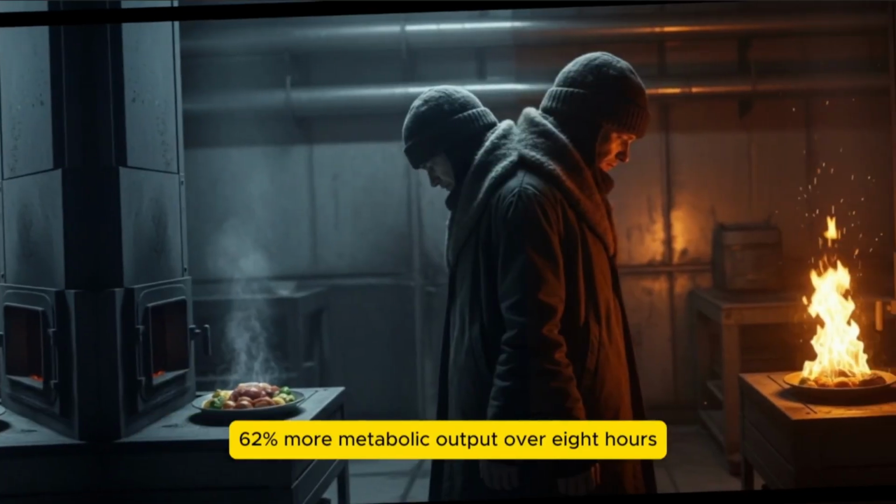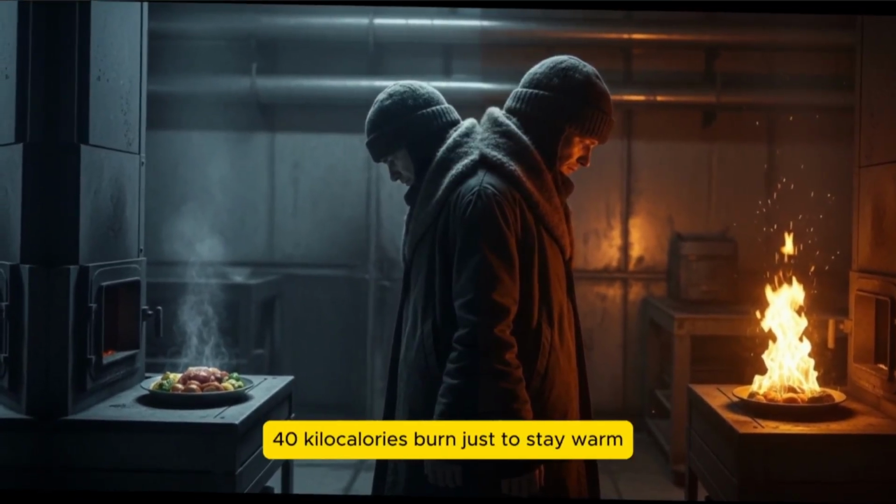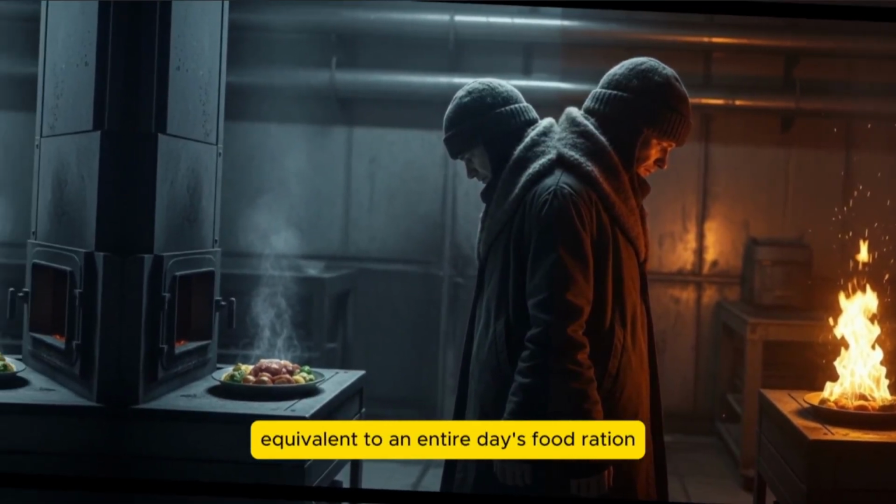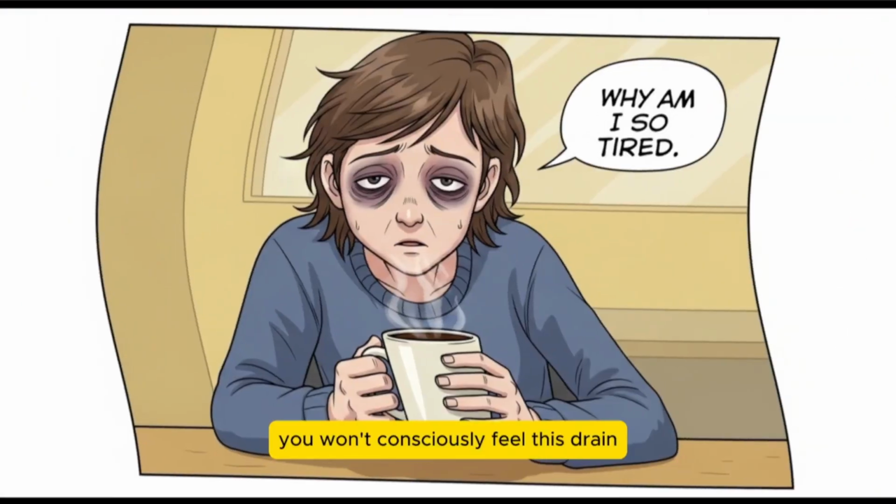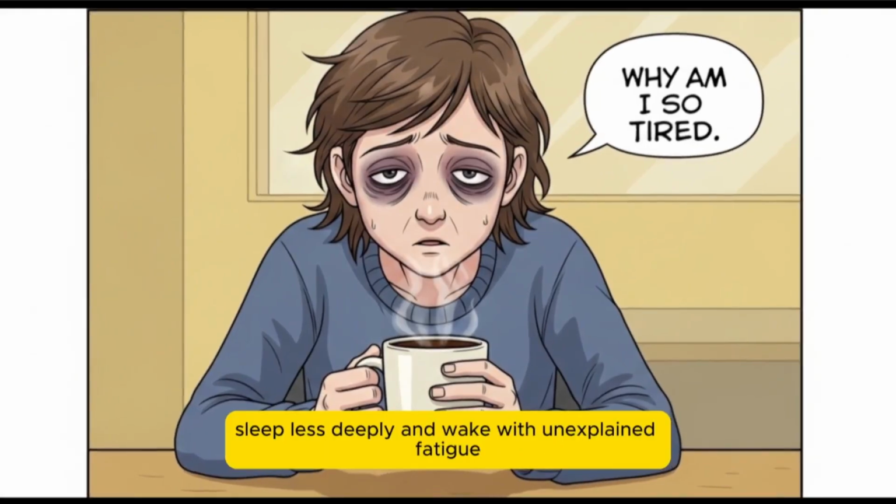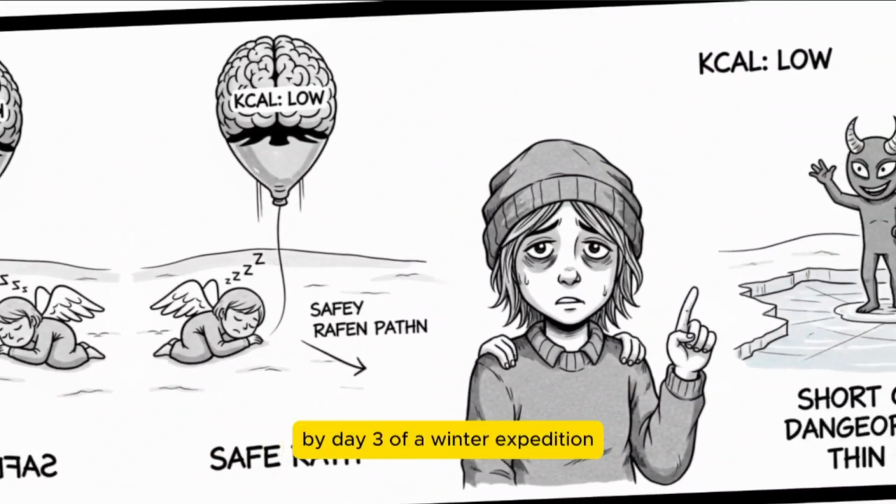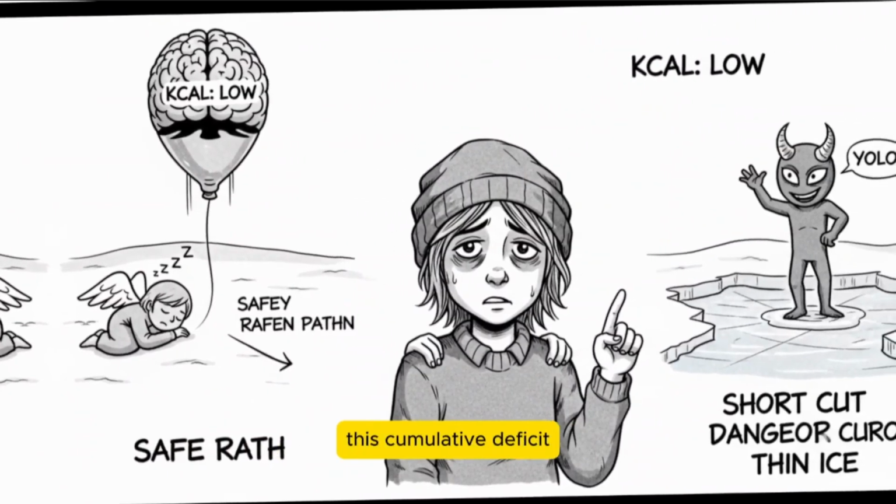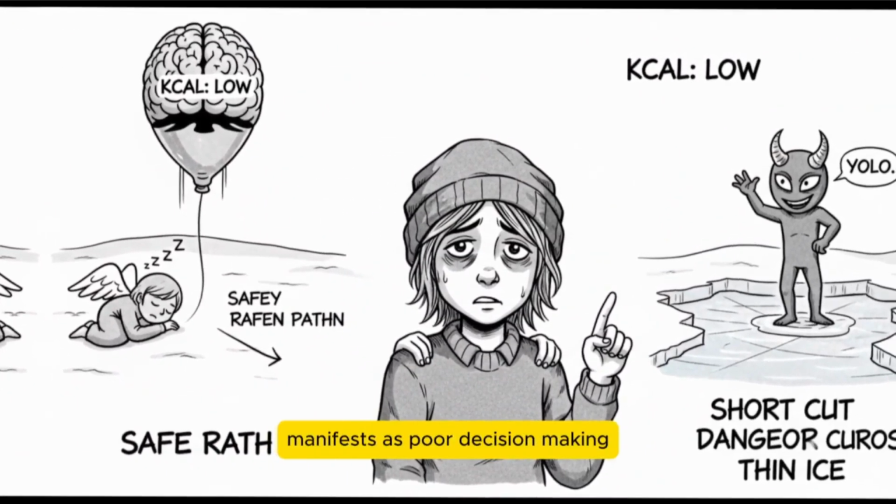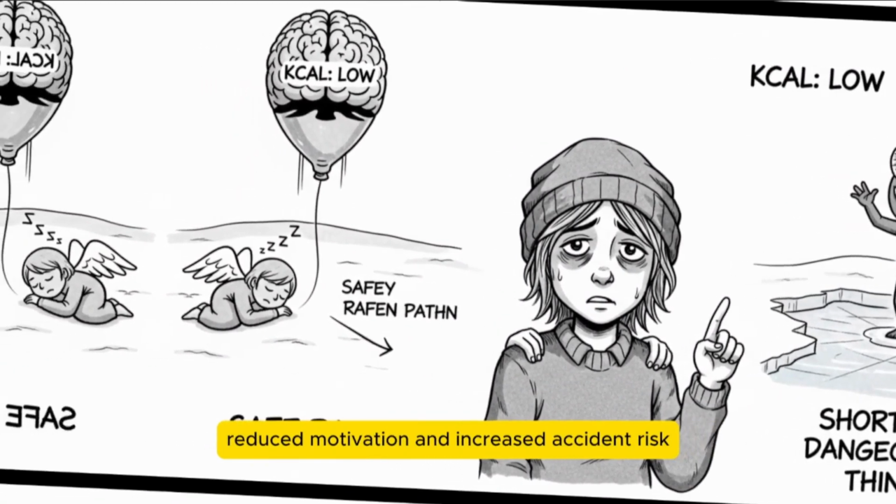Over 8 hours, that's an additional 140 kilocalories burned just to stay warm, equivalent to an entire day's food ration. You won't consciously feel this drain. Your body will simply shiver more, sleep less deeply, and wake with unexplained fatigue. By day 3 of a winter expedition, this cumulative deficit manifests as poor decision-making, reduced motivation, and increased accident risk.